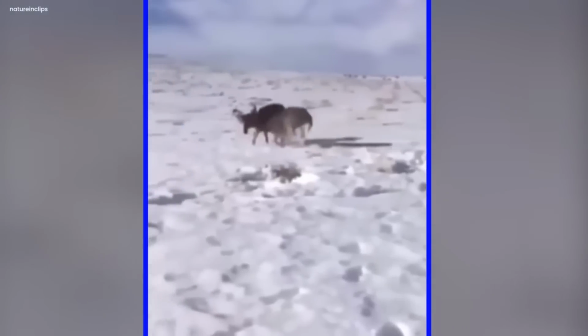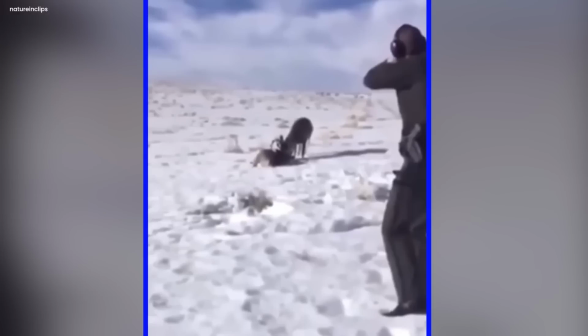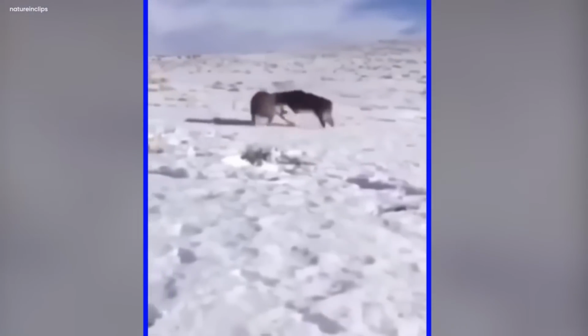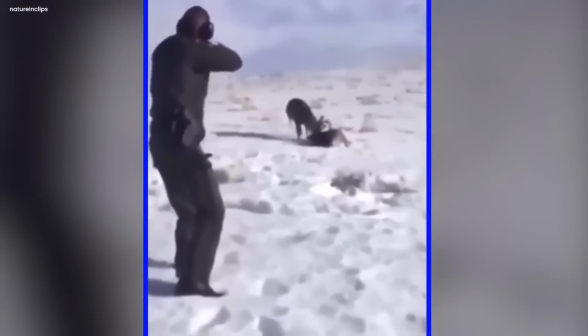It made the story feel even more interesting and strange. This person moved slowly towards the bucks, careful not to scare them. He pointed his gun very carefully. Then there was a loud noise. It felt like time stopped. The noise echoed through the cold air.